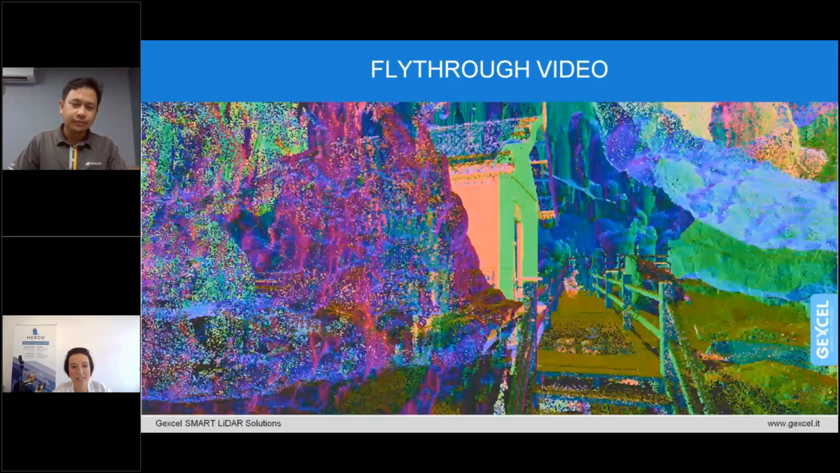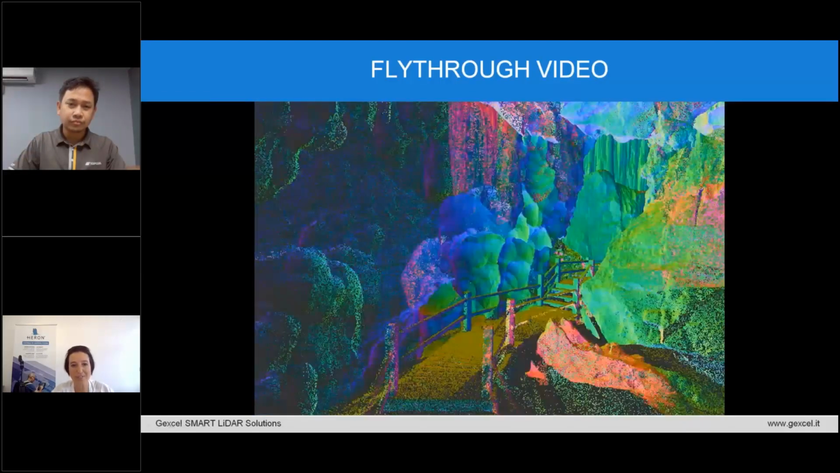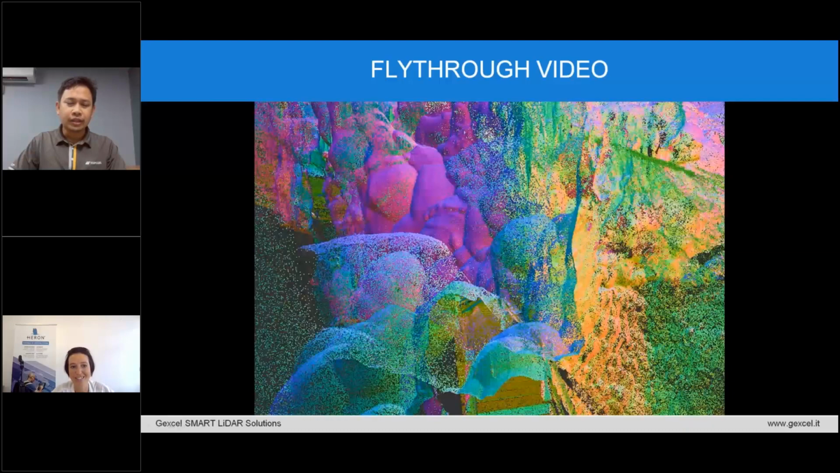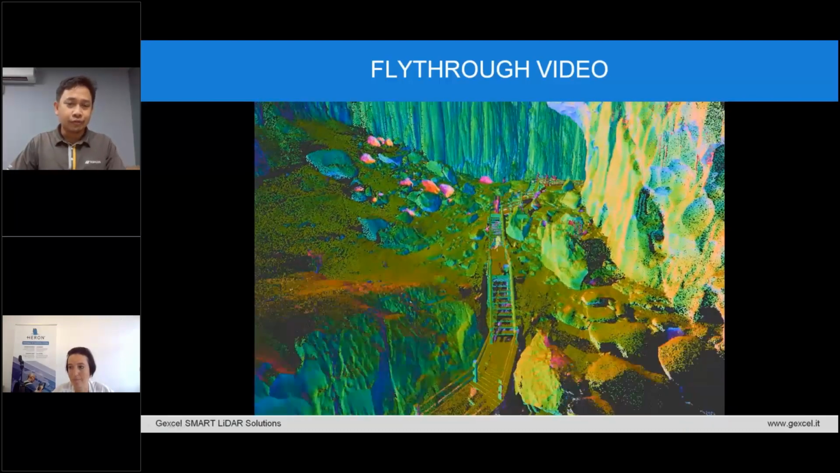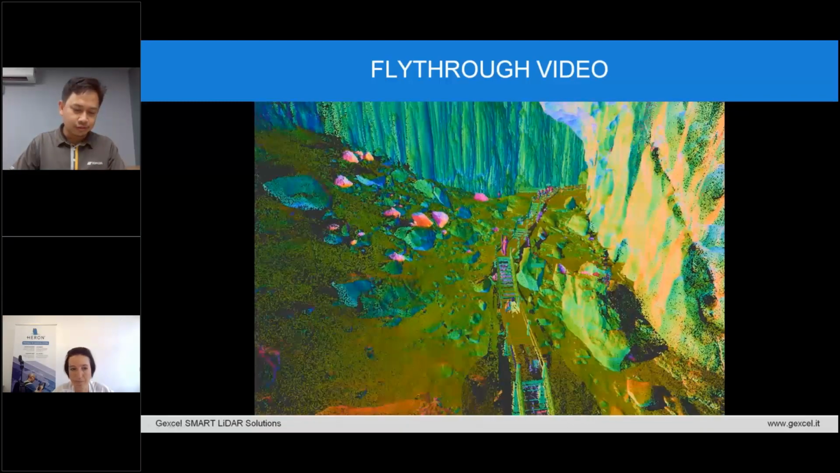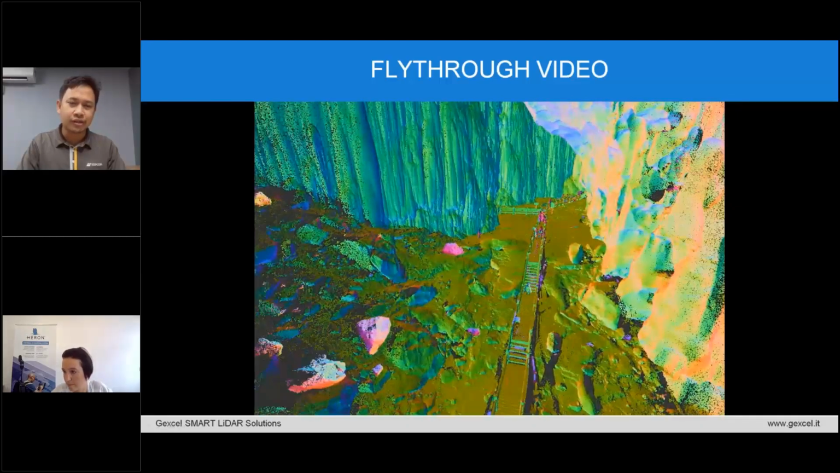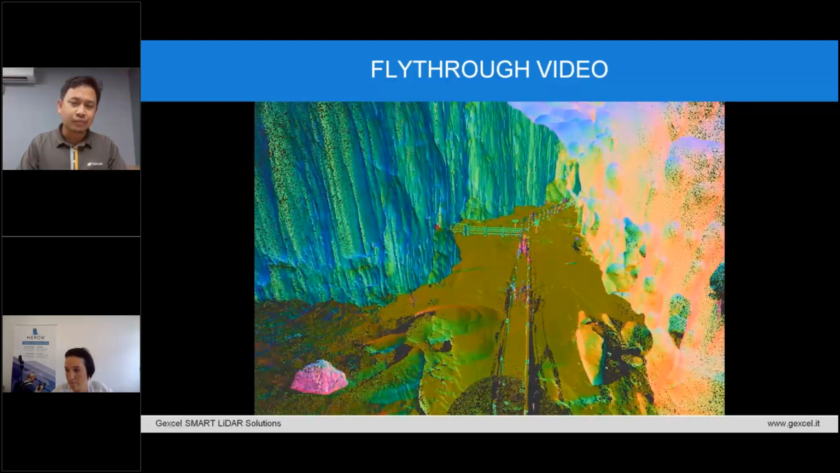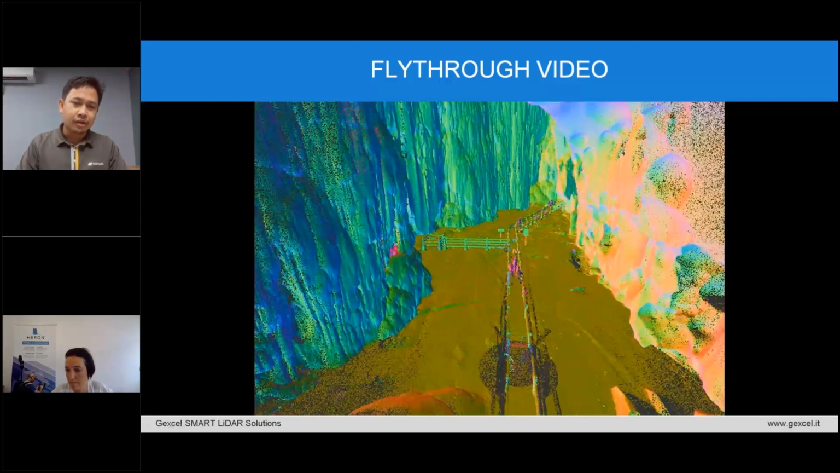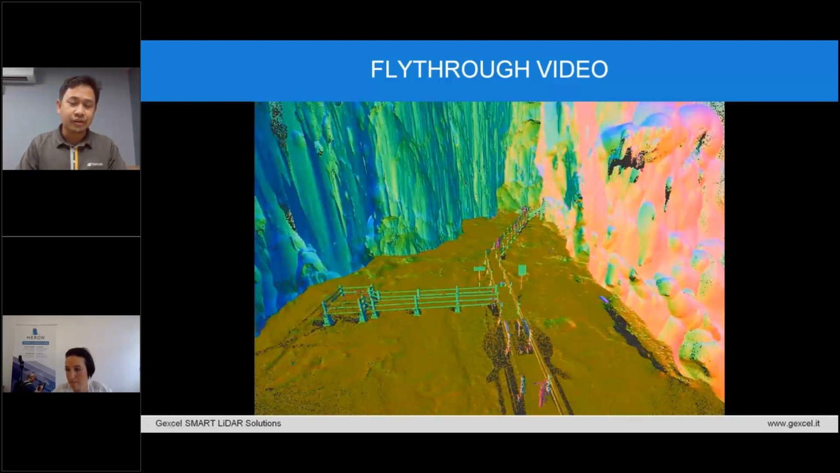Many thanks, and let's see if the movie starts. Okay, here we are. You can see this is the fly-through video from the GLS-2200 data, and this is in inclination color mode, so you get a better visualization, because the cave is very dark.